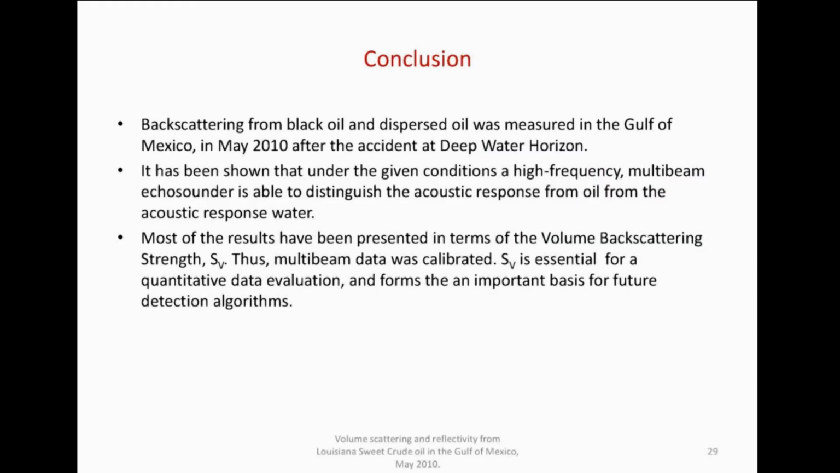So the conclusion is that with our system, we can discriminate between pure water and dispersed oil and polluted oil. The problem is, of course, that the next time we have an oil accident, the scenario will be different. So we cannot just say that we'll be able to observe oil, but we can say with very high likelihood that we will probably detect oil very soon. So sonar systems can be applied for that.